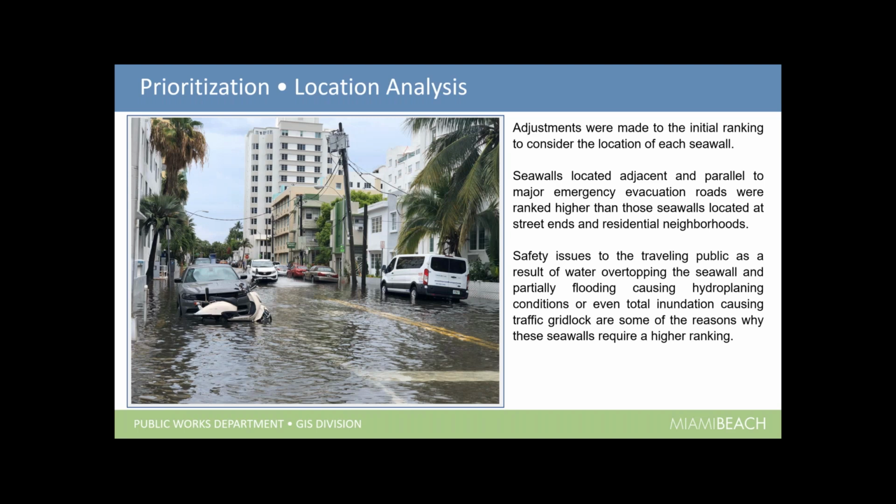But besides the elevation analysis, we had to do locations, and we had to take into account the seawalls that are adjacent to roads that are used for emergency evacuations. Those roads and those seawalls are given a higher ranking than the ones that are just in residential neighborhoods or in street ends, because obviously we need to make sure that those roads are always going to be clear with storms moving forward.